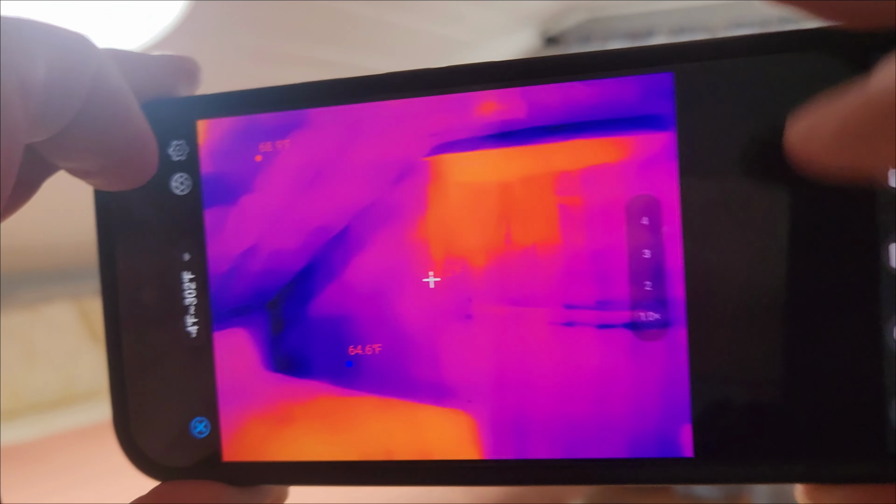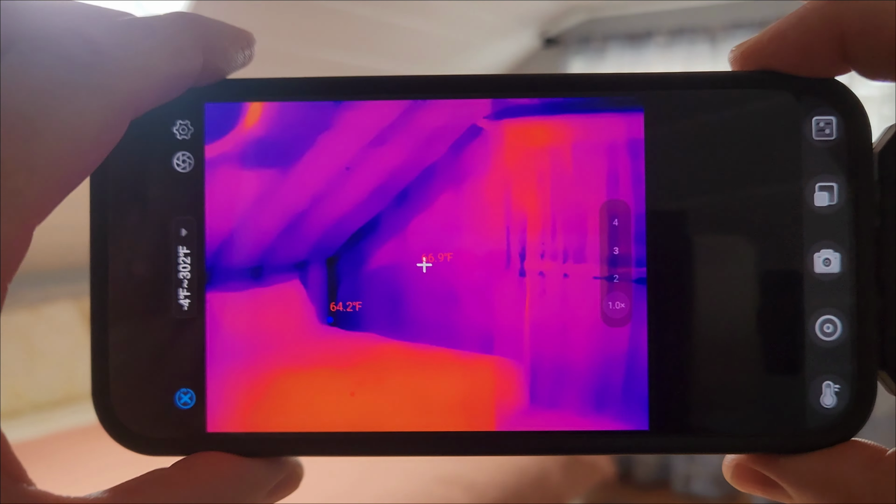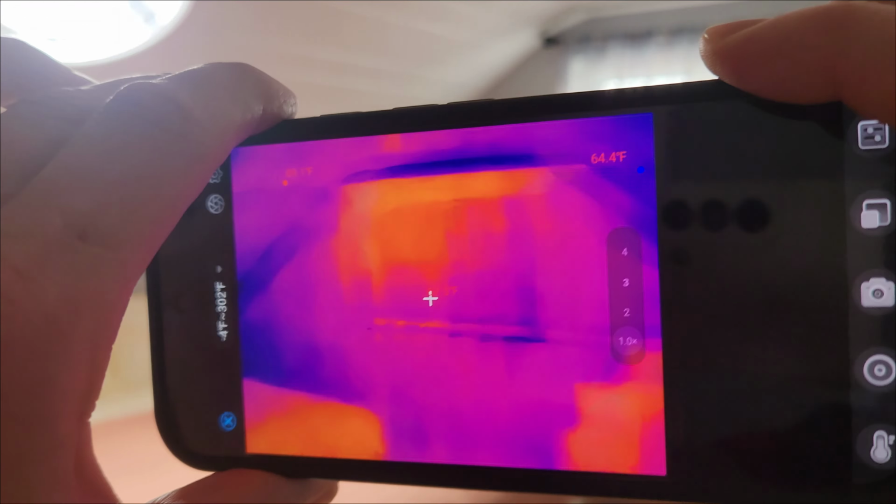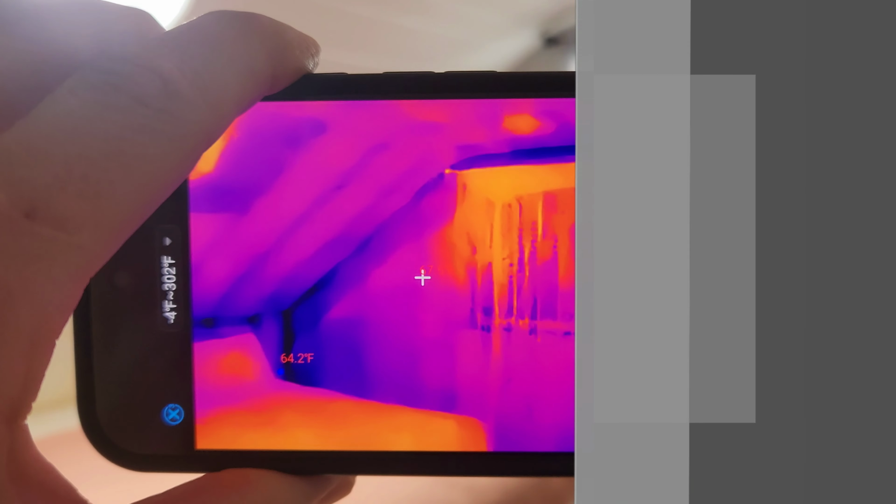This is super convenient, very nice unit, and you don't need to get a different device. You just need this and you're ready to go, and you have an infrared camera right on your phone. Super cool and convenient.